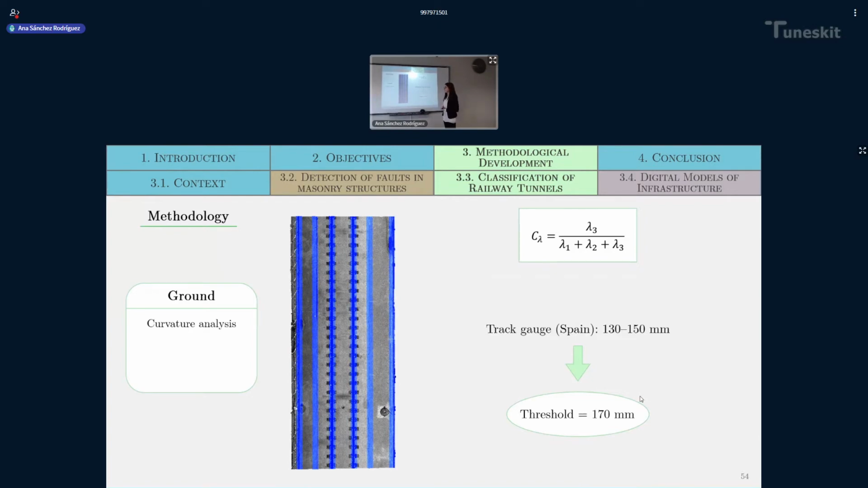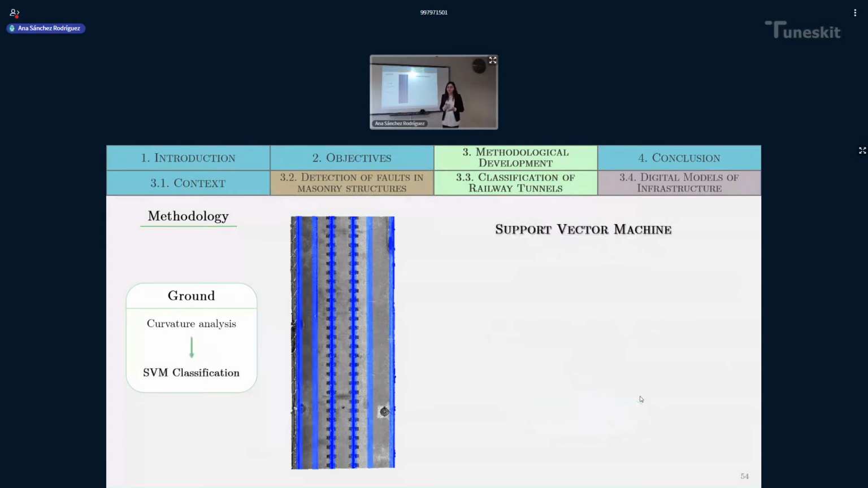How do we detect now which of these possible rails are the real rails? I've applied a support vector machine algorithm. This is a supervised machine learning algorithm.